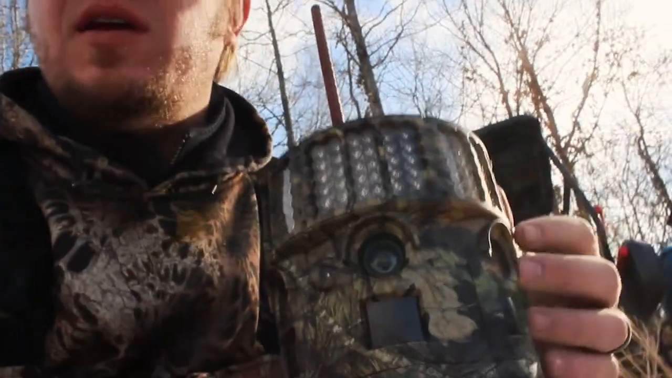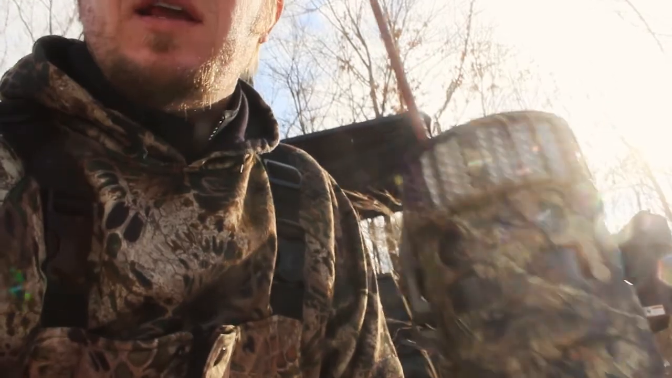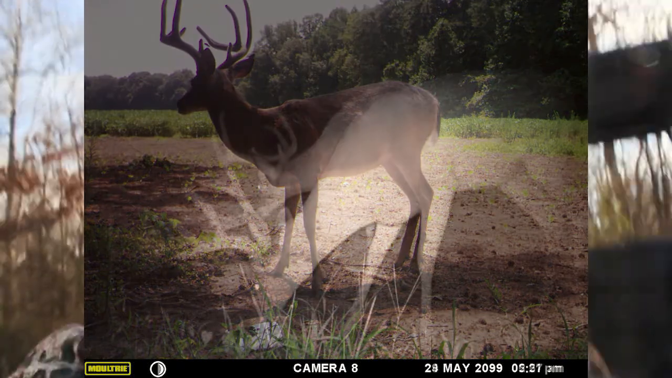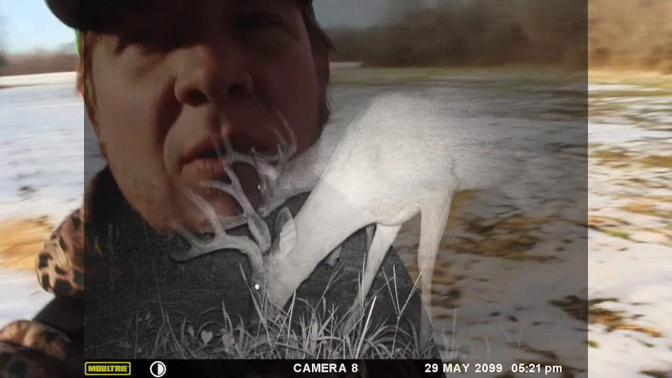One more thing, when you're setting these cameras up, this Moultrie 180 right here that I'm using is an awesome example of why this camera works better than most. If you know a mature deer, and a couple of them in this area run together, they will basically keep each other run off.